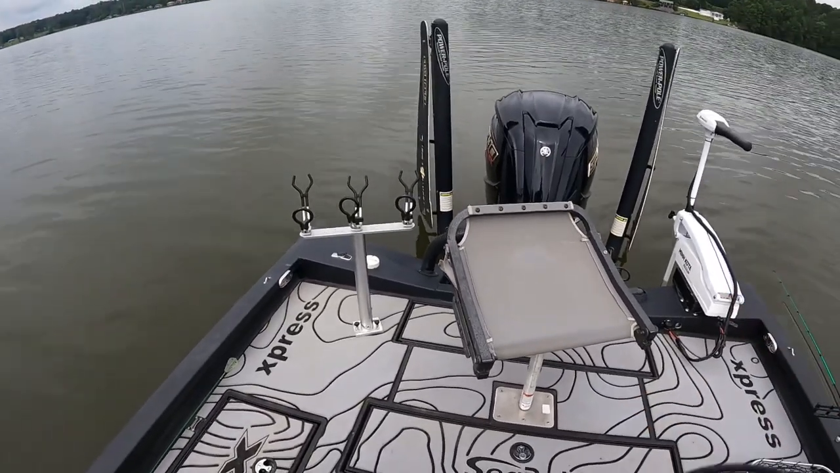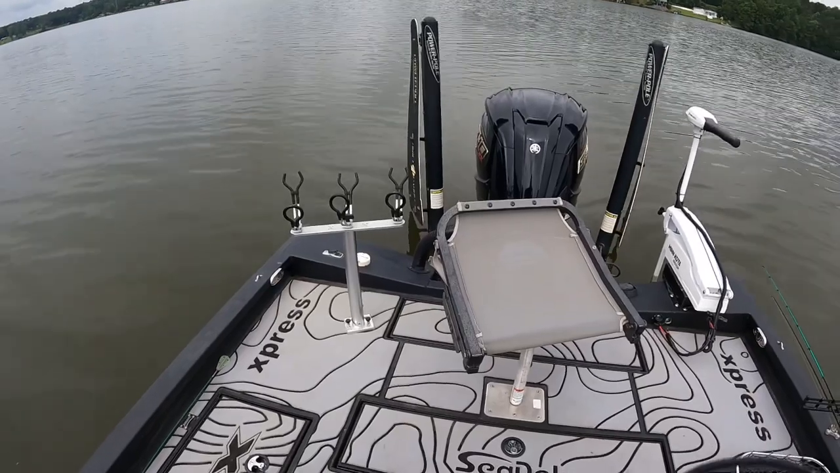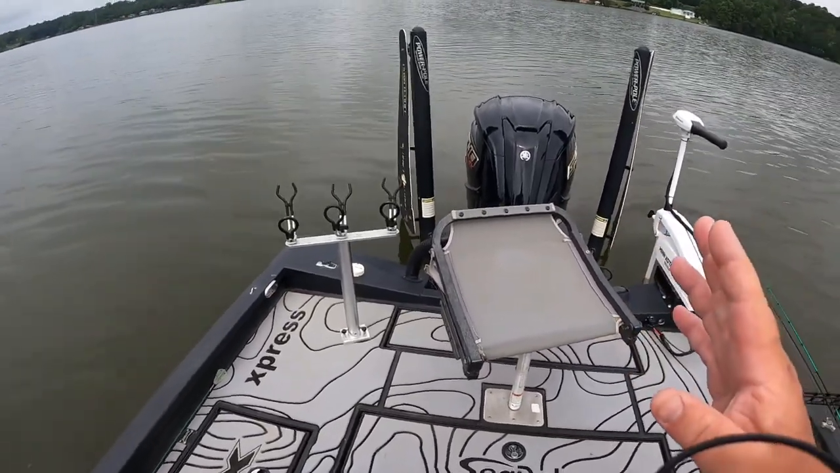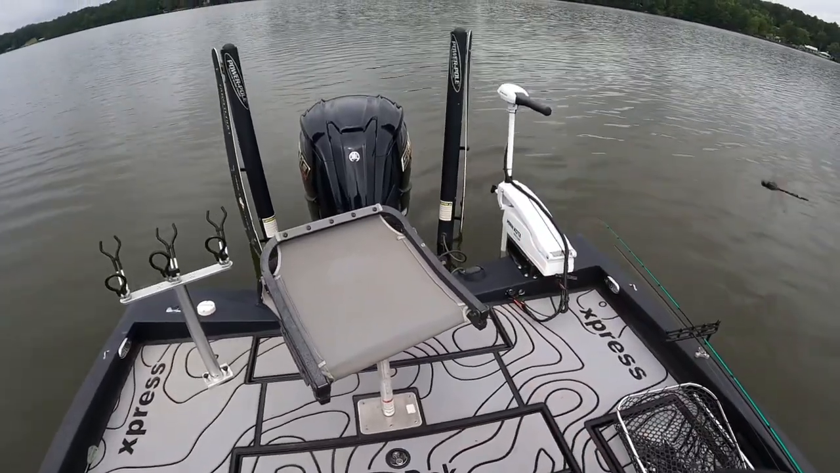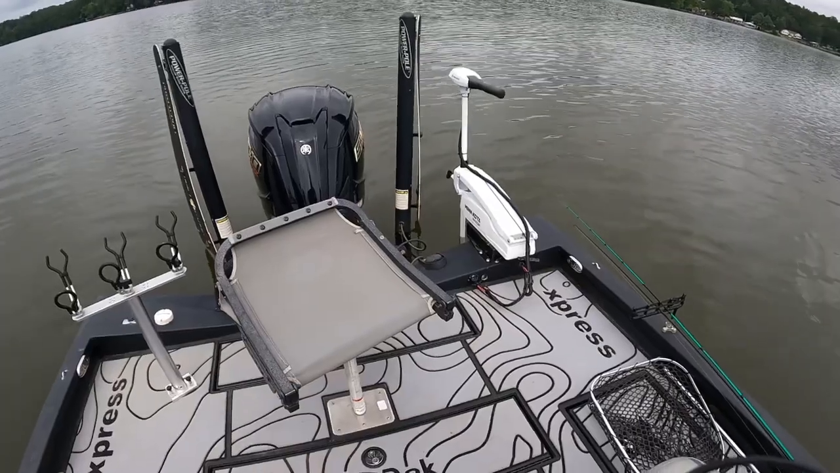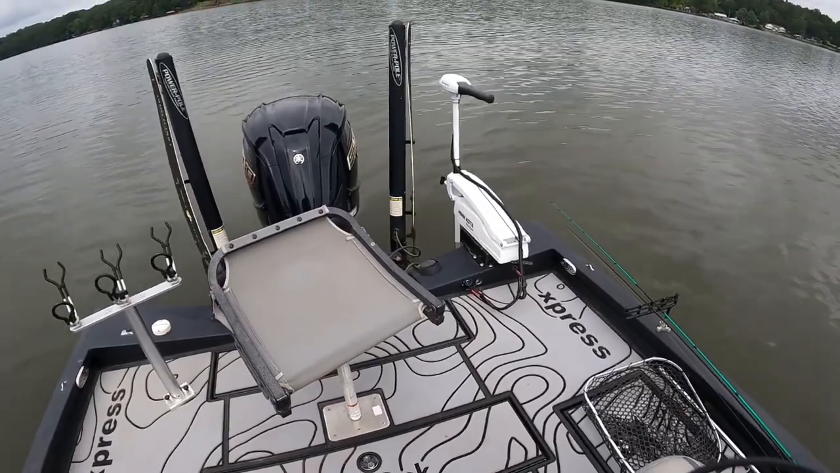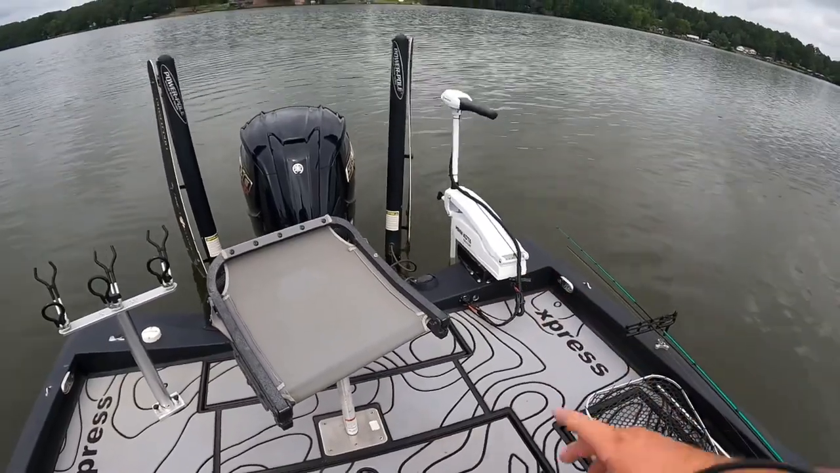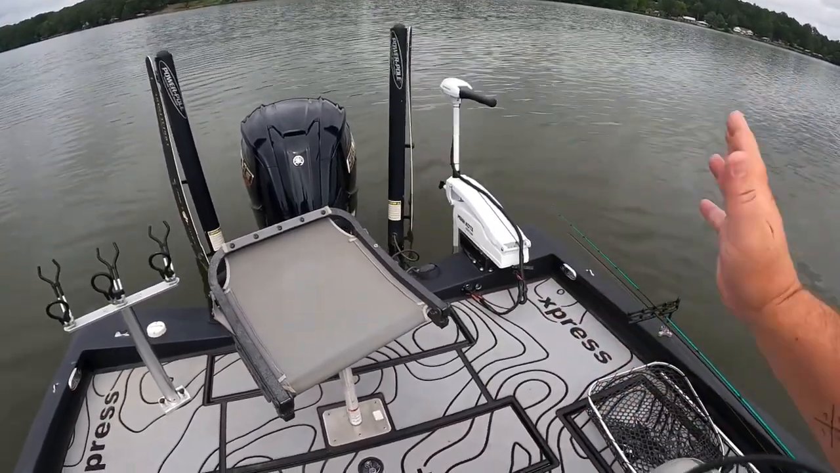Got two Power-Poles, 8-footers with the paddles, which I don't use as much anymore since we put this trolling motor on there. That trolling motor is a lifesaver. It's turned backwards. It's a Minn Kota Maxxum. A buddy of mine built a little plate for it to sit on back there, and I got it on. I call it a hot foot switch.